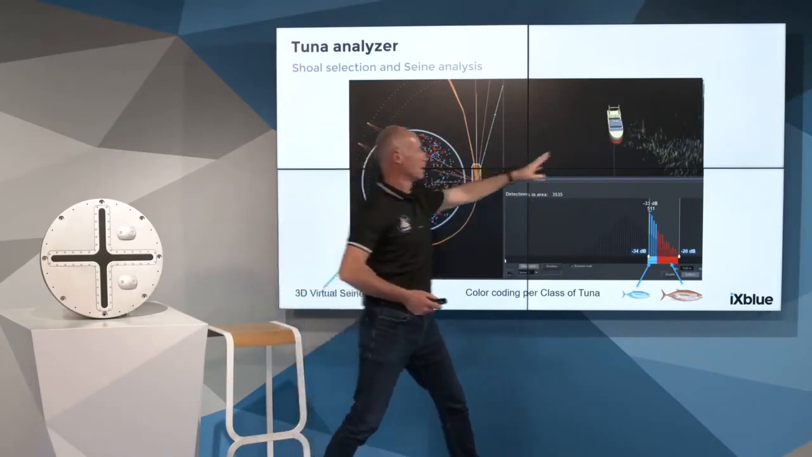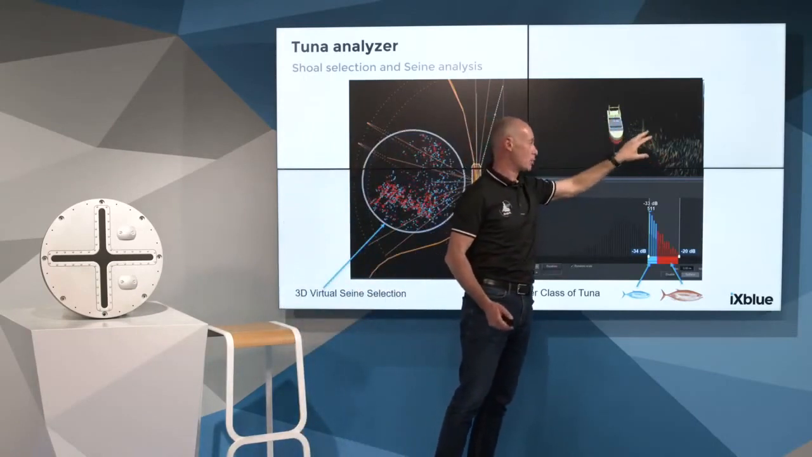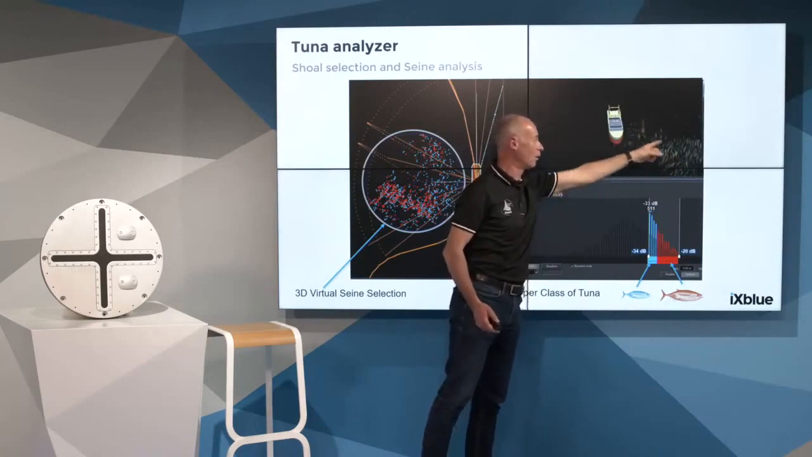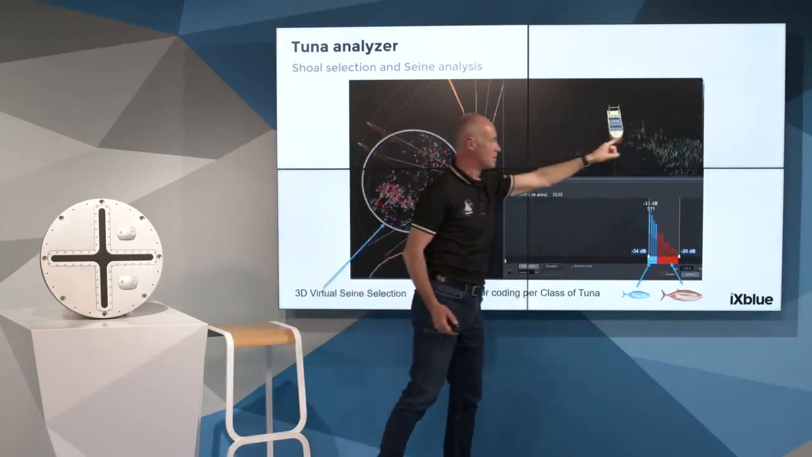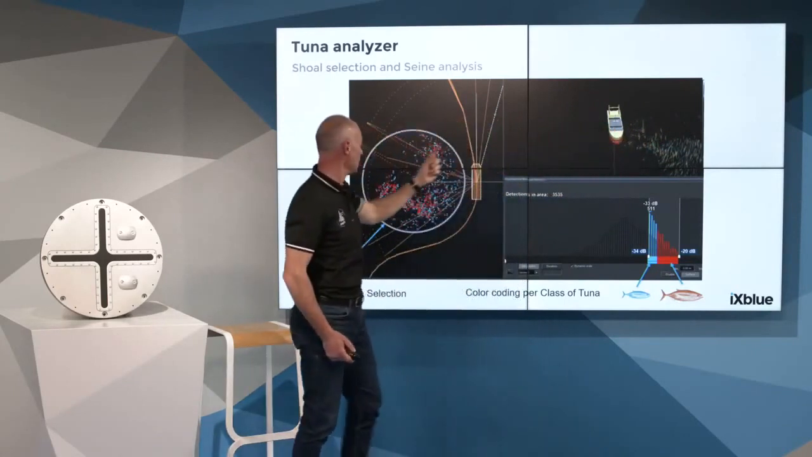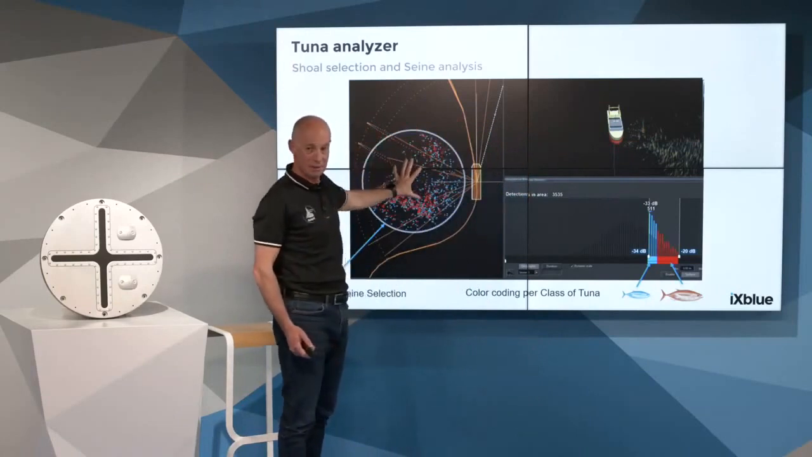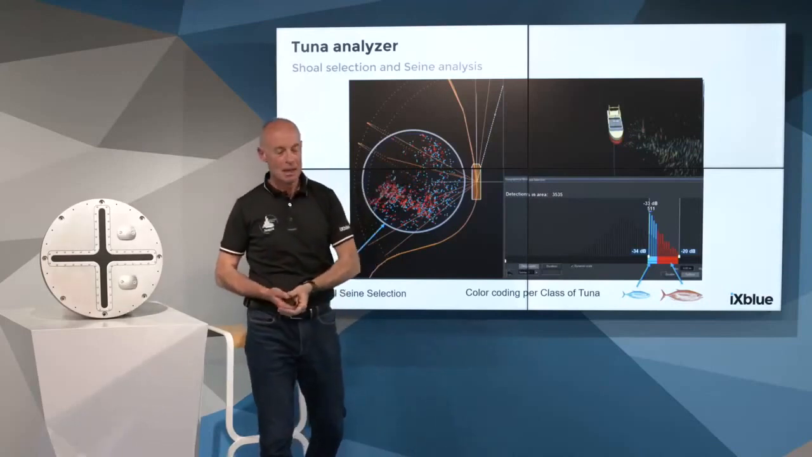As you understand, in 3D view here, we have the sonar signal projection in 3D, where every single tuna is responding here in yellow. And then you understand the benefits of digitizing this information live as fish points here, which is more easy to understand, to evaluate realistically.